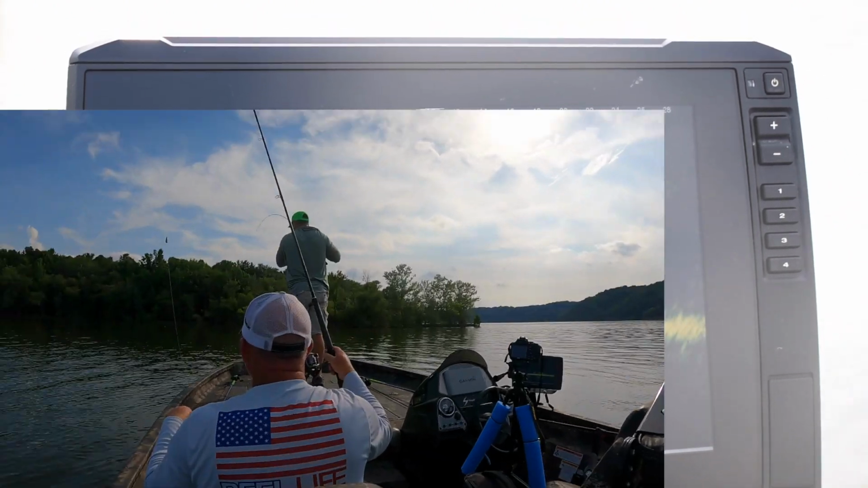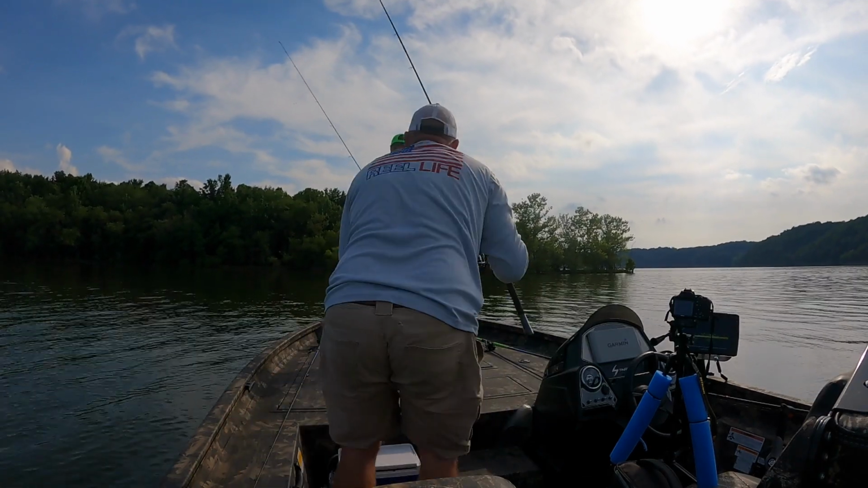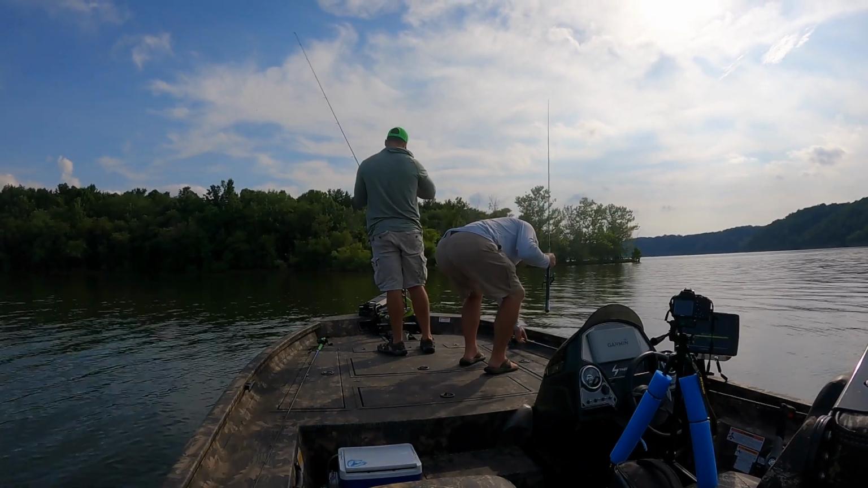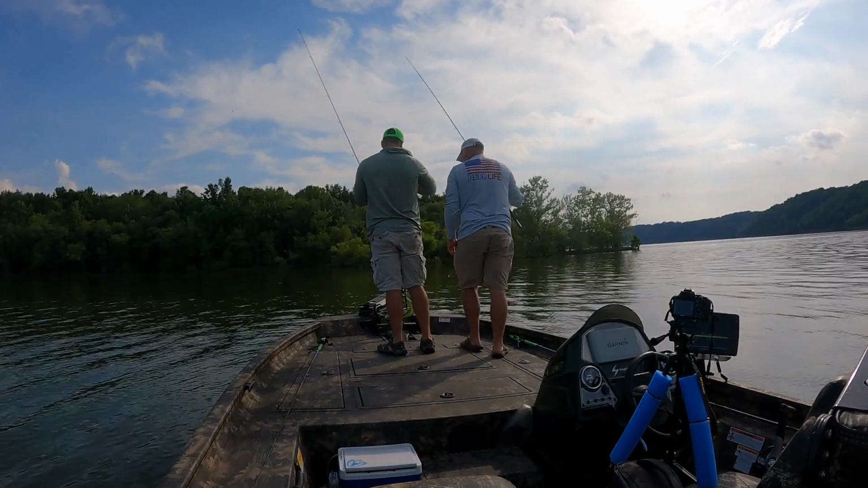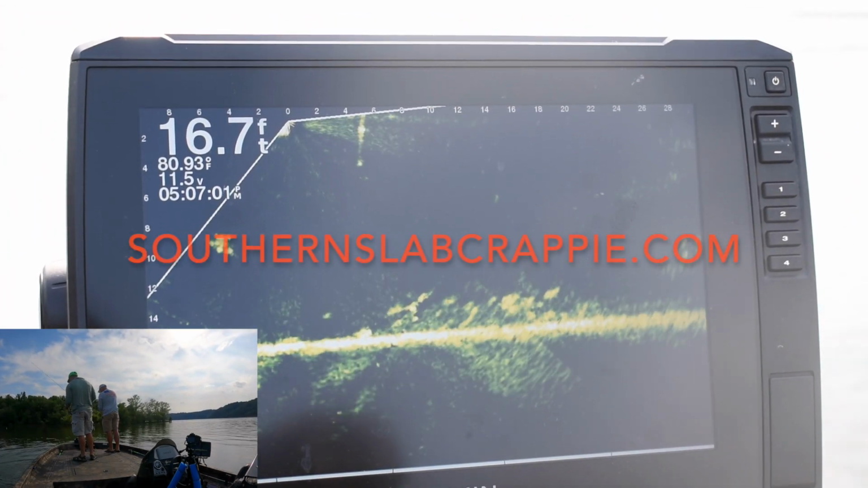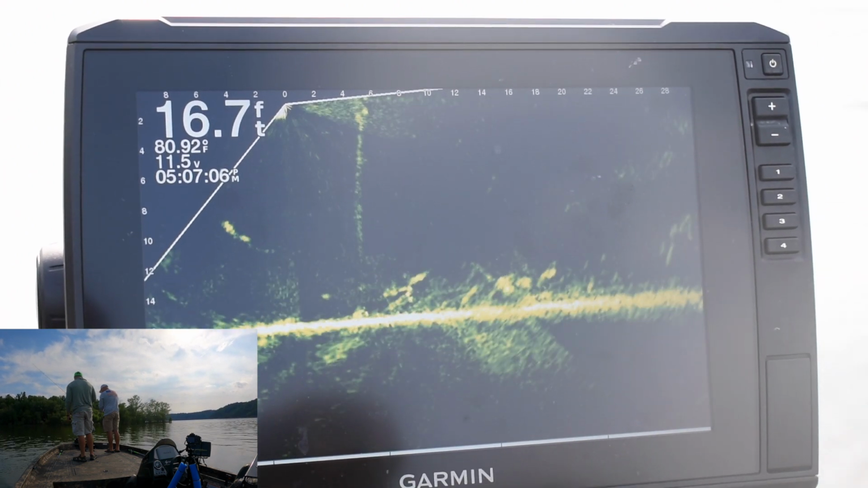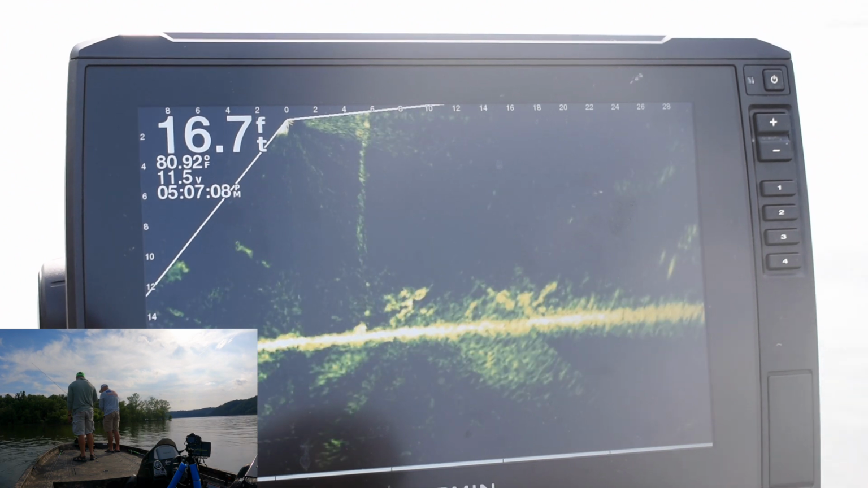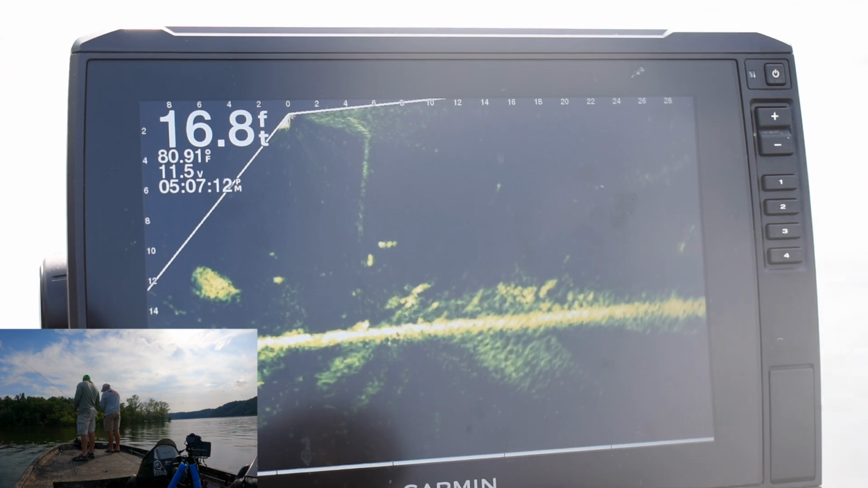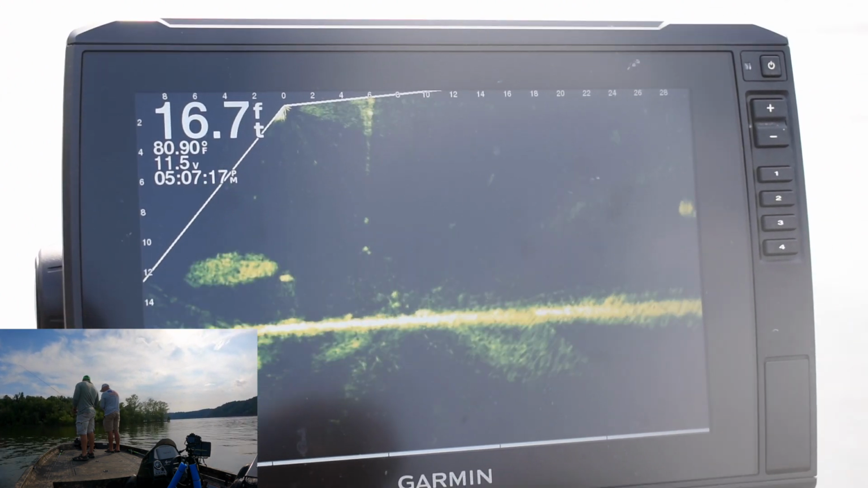But yeah, we're using these Mr. Crappie rods, and they are just slinging fish in. And we are using the Southern Slab Crappie baits, and I believe at this time we're both using the Spitfire. I think I'm using brush cutter, and he may be using the monster color. I'm not for sure. I think it was this trip that he did use monster and was able to get on some good fish with it.